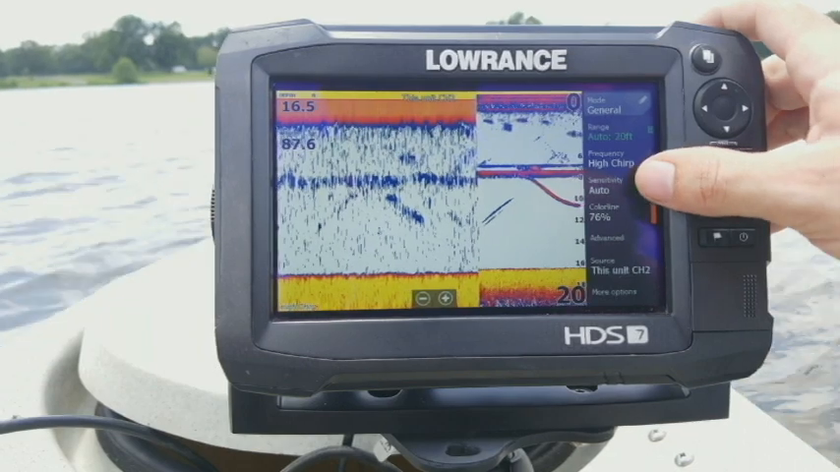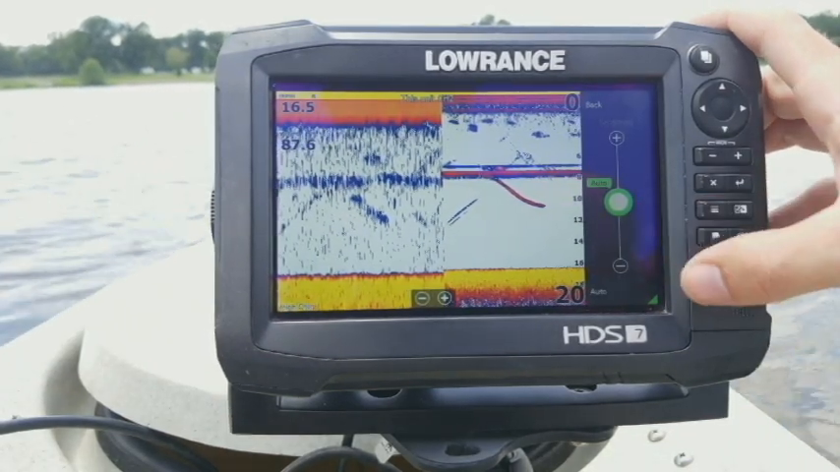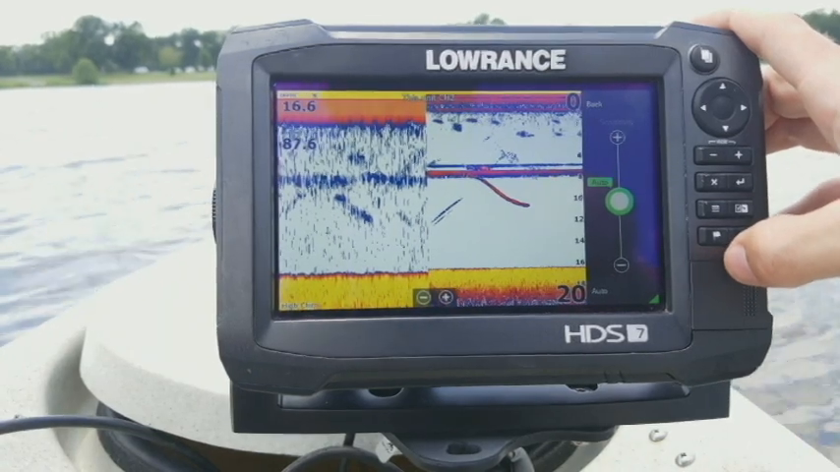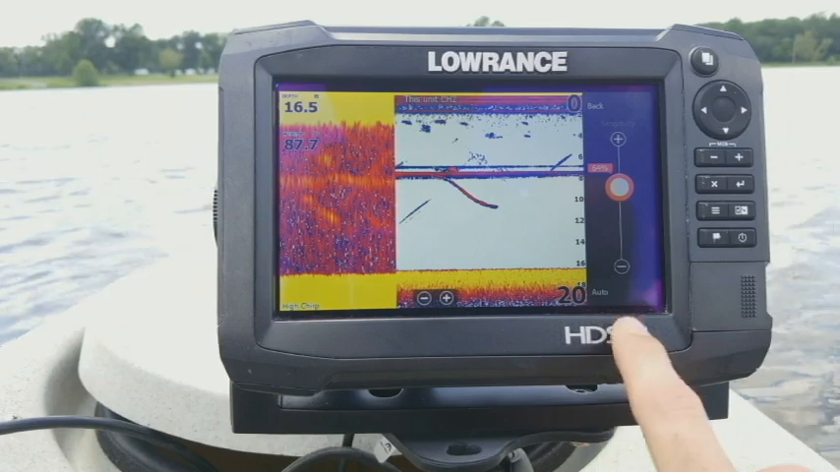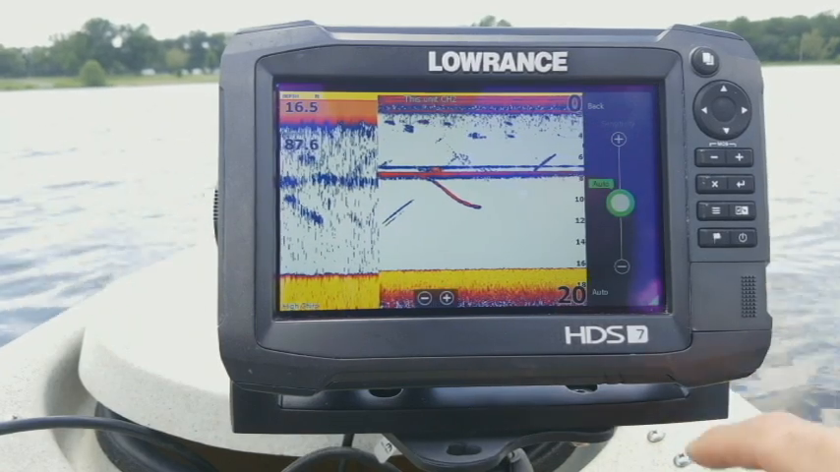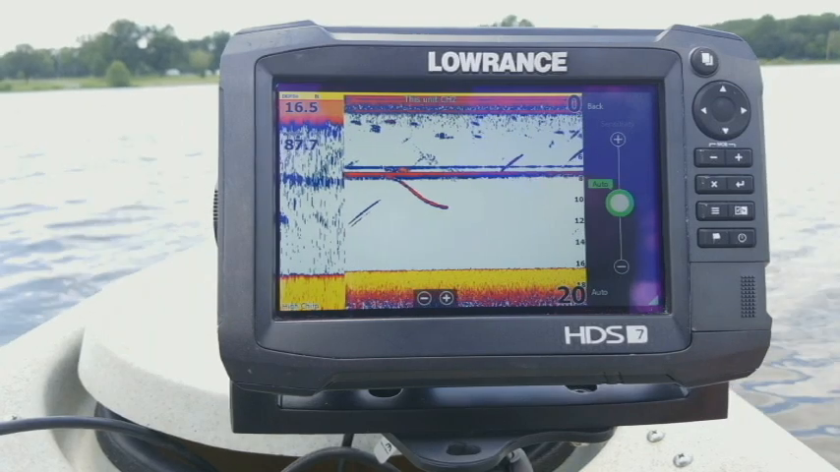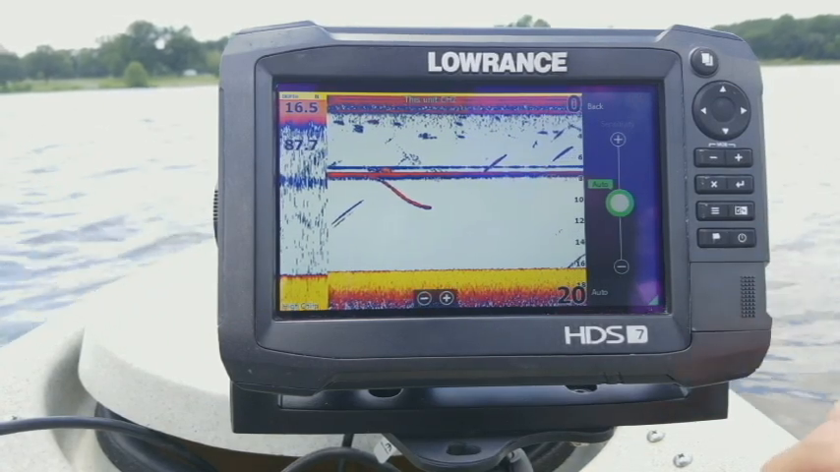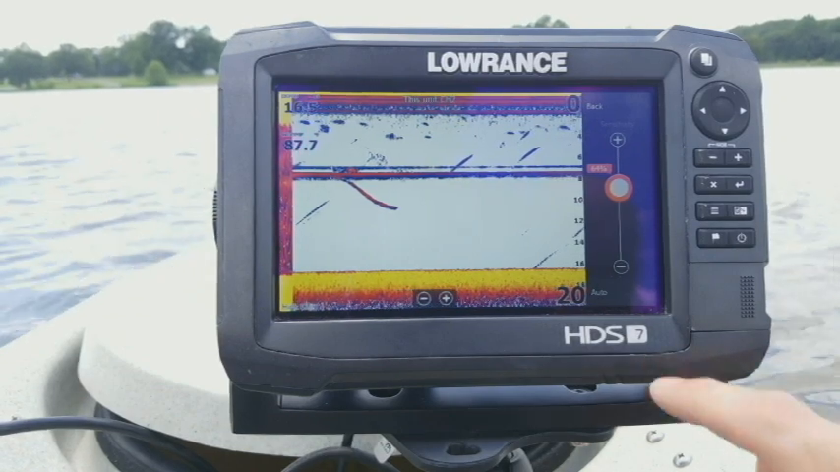Now the next one is going to be our sensitivity setting. You can leave it on auto, which is where I normally recommend leaving it, where you can click down here and turn auto off or turn auto on. And if it's in green on really any of these settings, that means your auto mode is on, or if you're seeing orange, it means that you're in a manual mode.